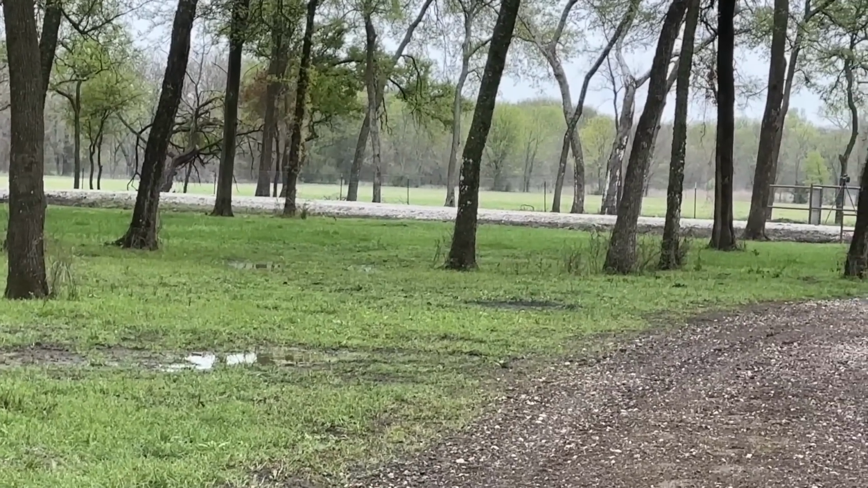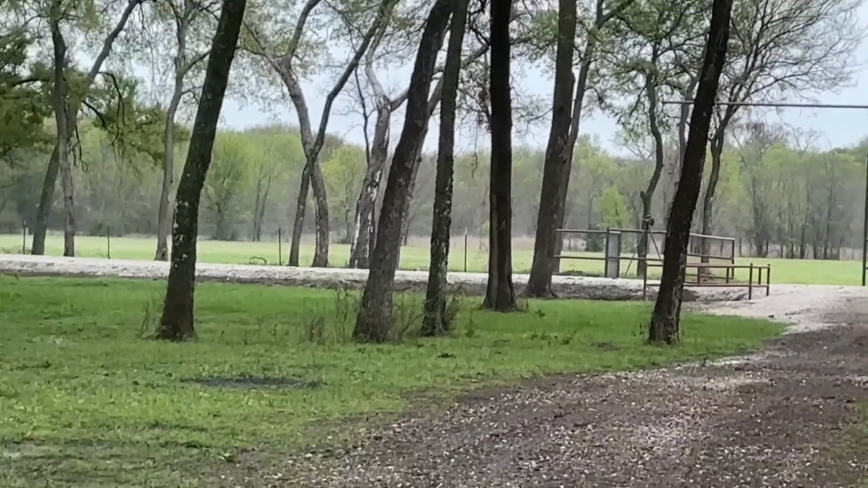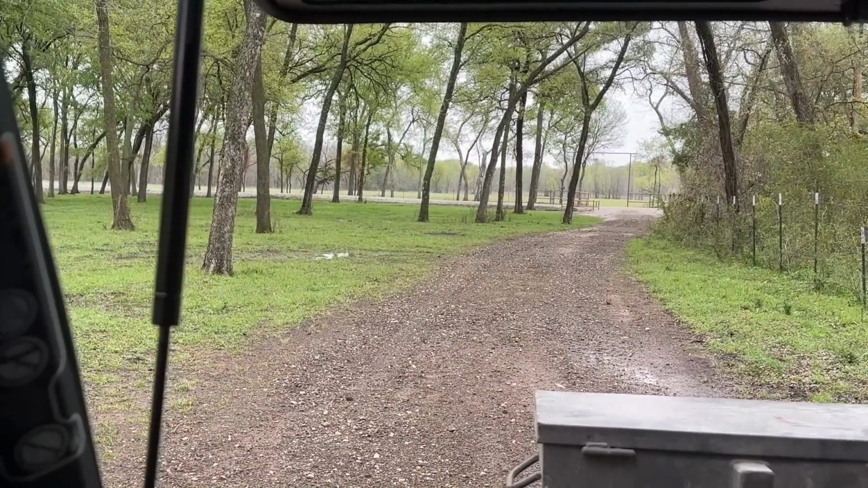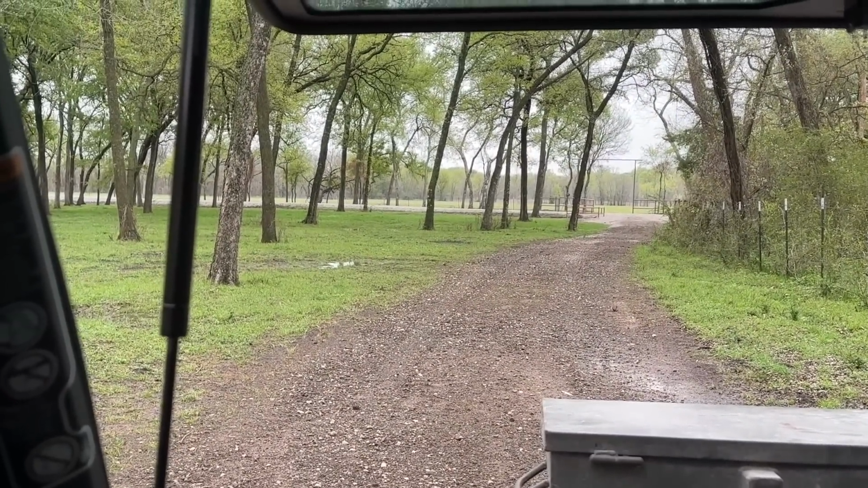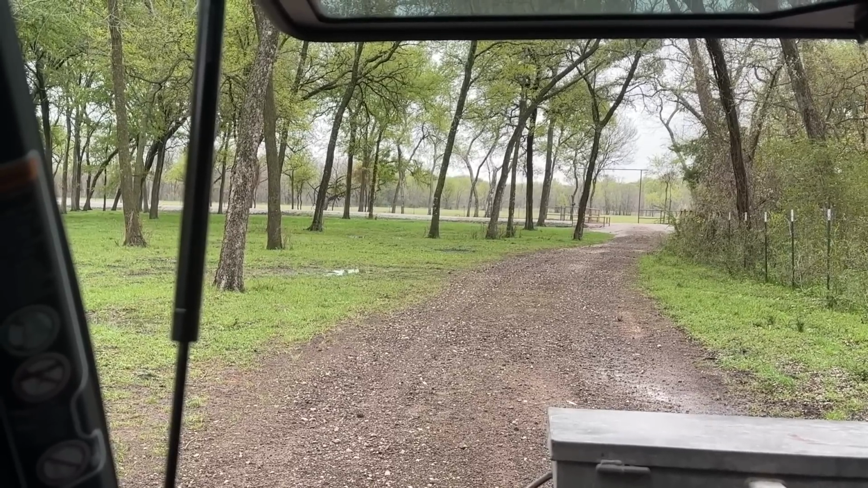So I grab my rifle, get it all set up. You can see my rifle on the road right over there. There's my rifle. I grab my rifle, my tripod. I try to run out there, and he runs off to the fence line. He's gone. But in the same spot where he was standing, there was something laying there and it was moving around,